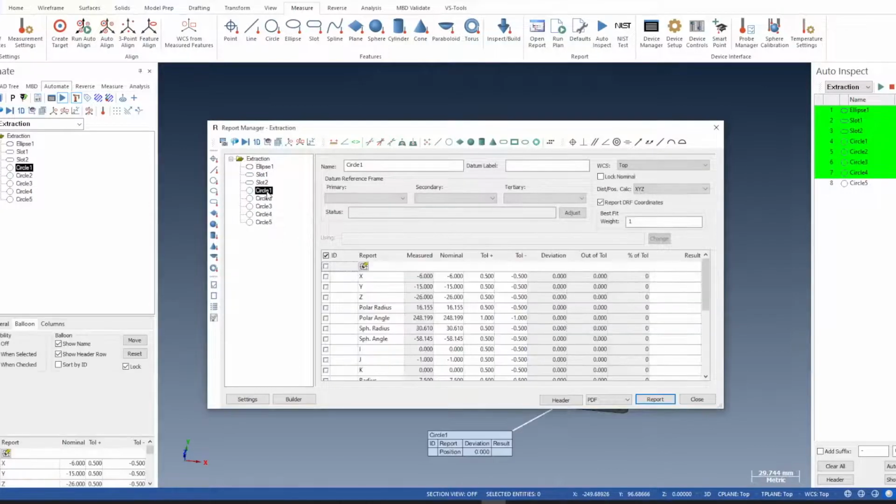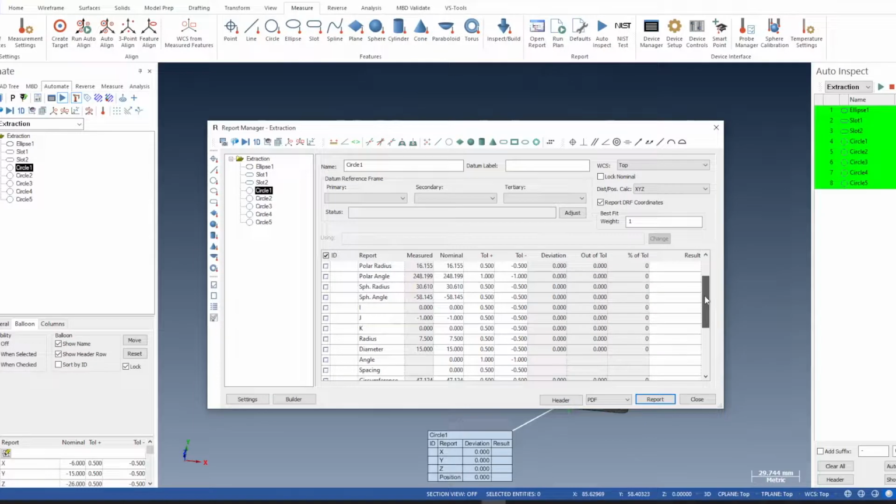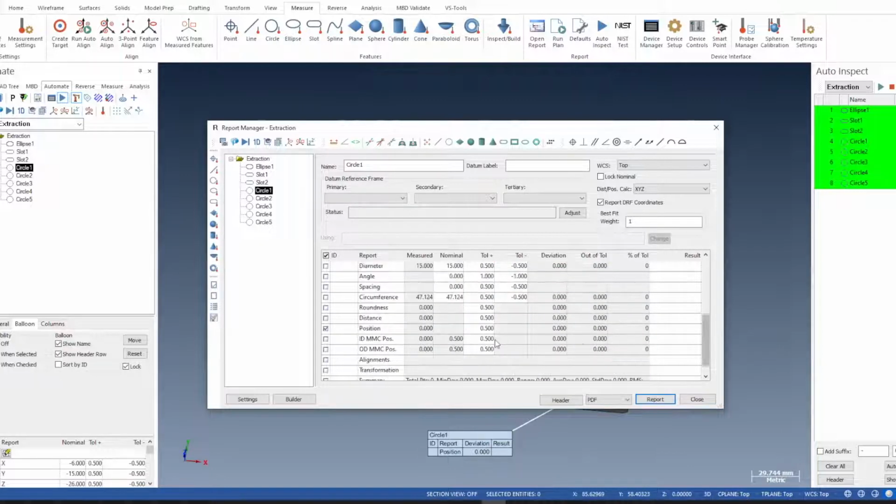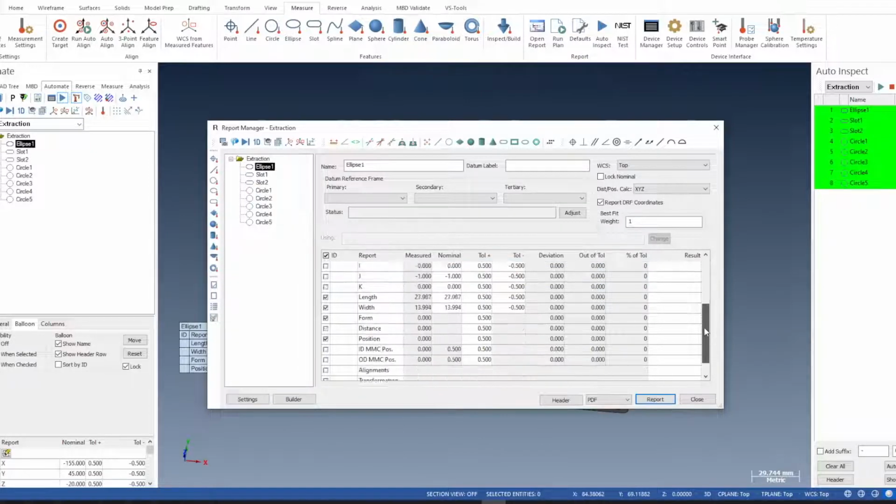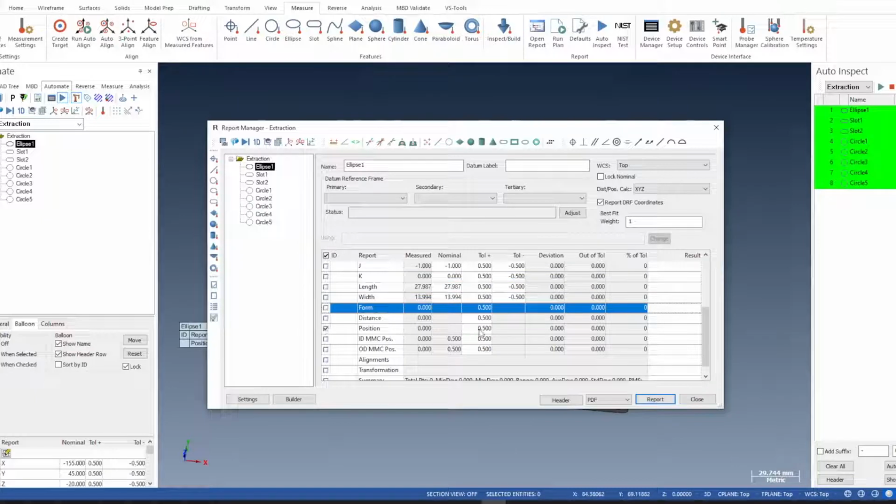So I'm going to pick circle 1. Mine's already set for just the position. Yours might come in with XYZ selected, diameter selected. So just untick the one you want. Then you can set the tolerance here. Okay. I don't want X, Y, Z, the ellipse. I just want position. Got a tolerance of 0.5 millimeter, that's fine.